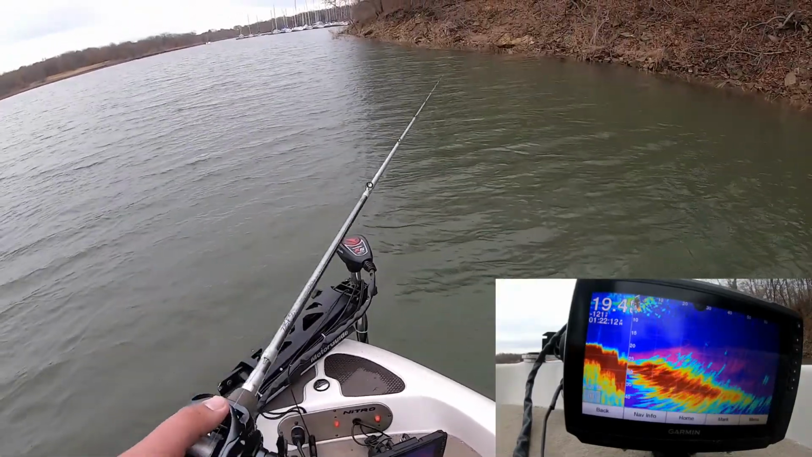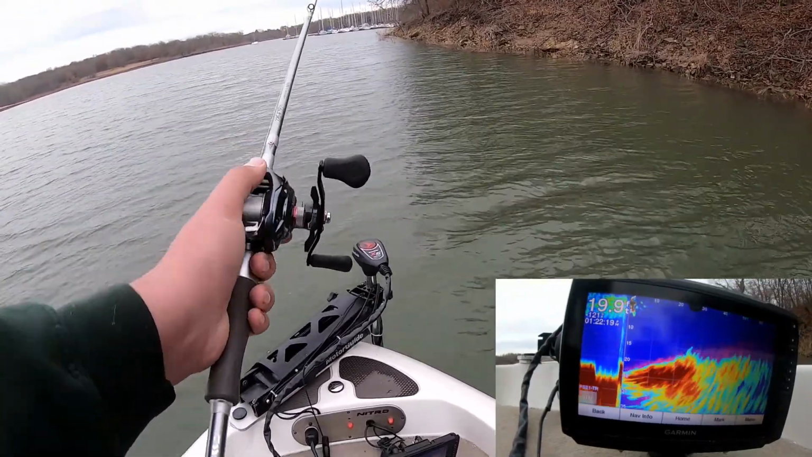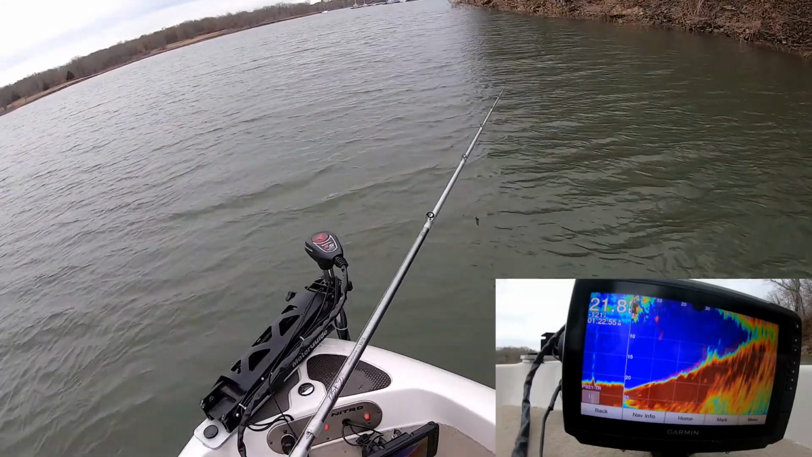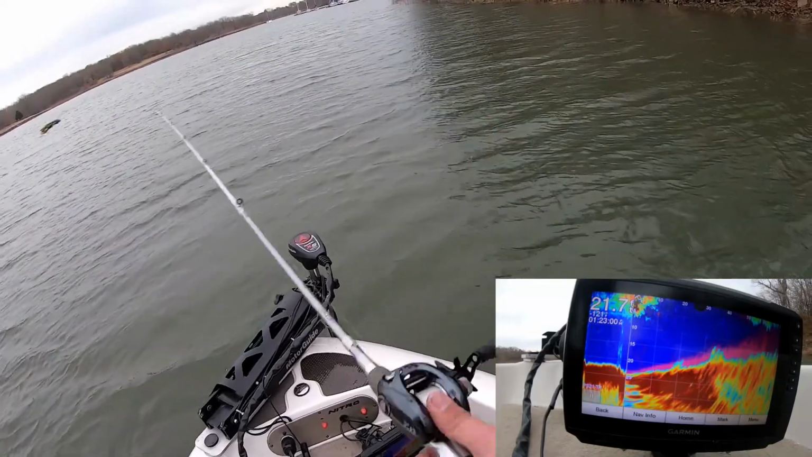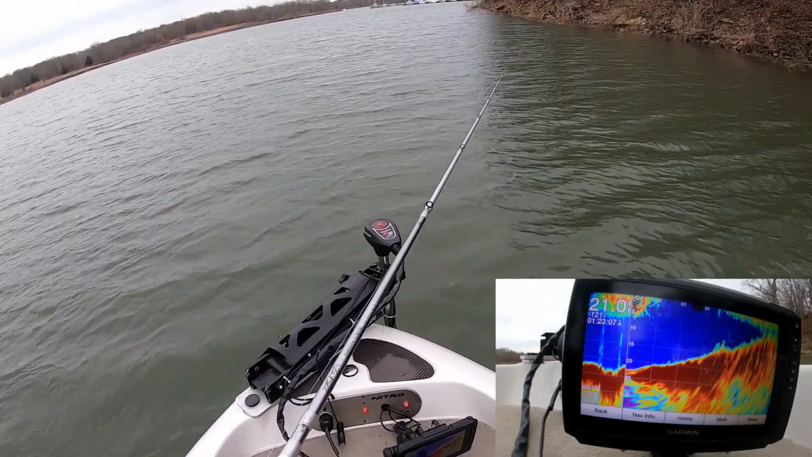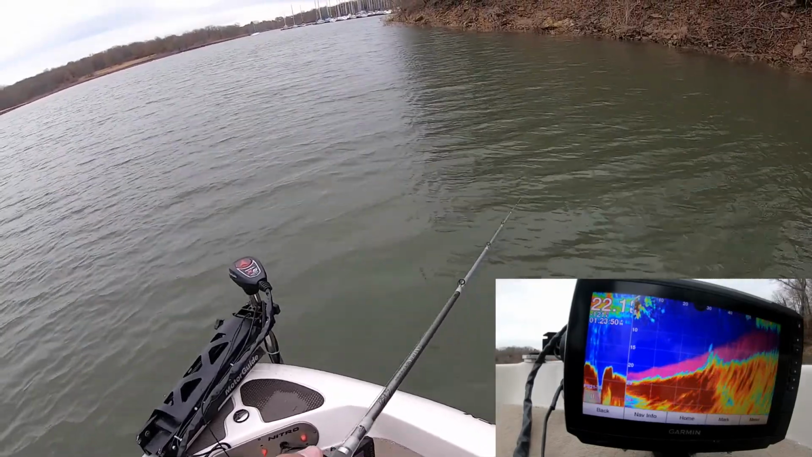Oh, I just went over it. I'm in it. Oh, please come out of it. Oh, see my jig coming up. Sometimes you can see the fish come up and actually hit your lure. It's really cool. But we'll see if we can go back in that brush pile again. That little tiny brush pile right there. Oh, there's that little brush pile again. Super small. I'm surprised I hit it with this jig.